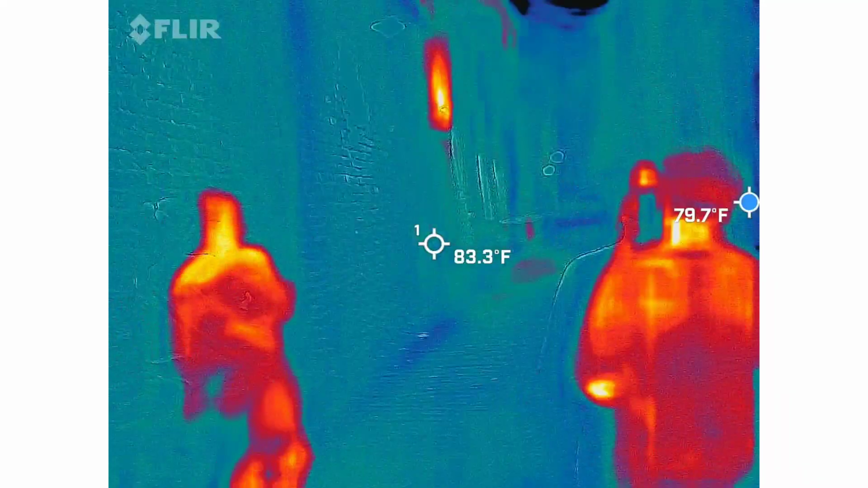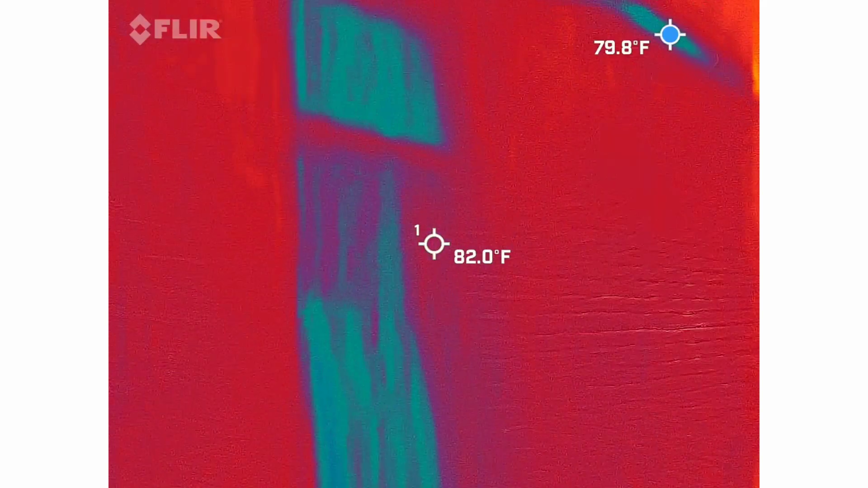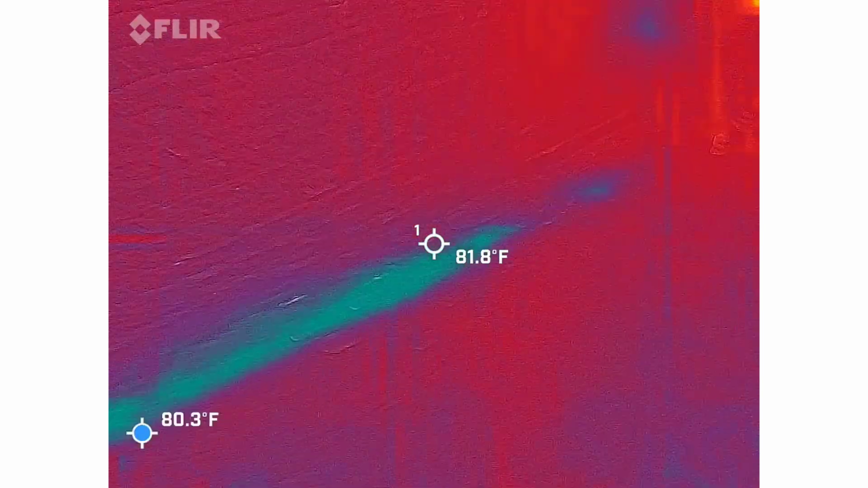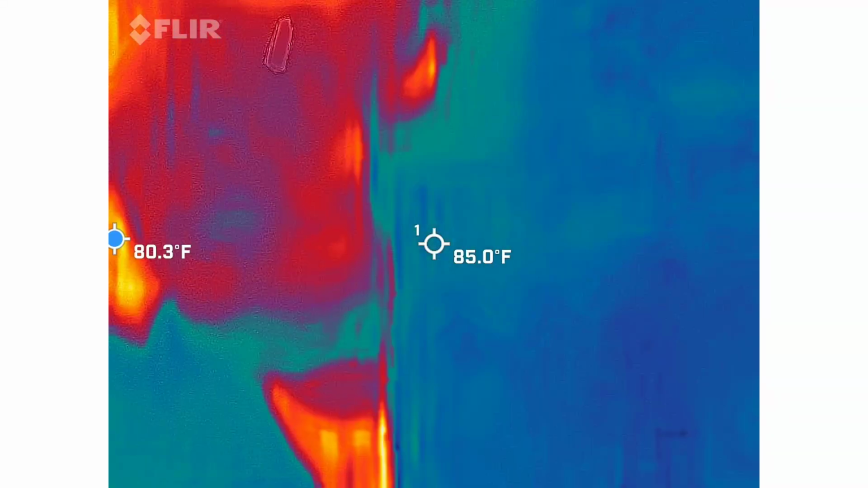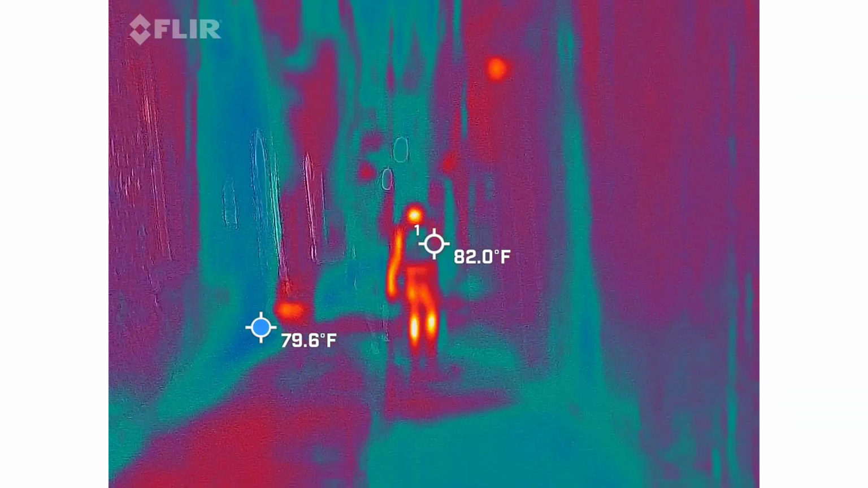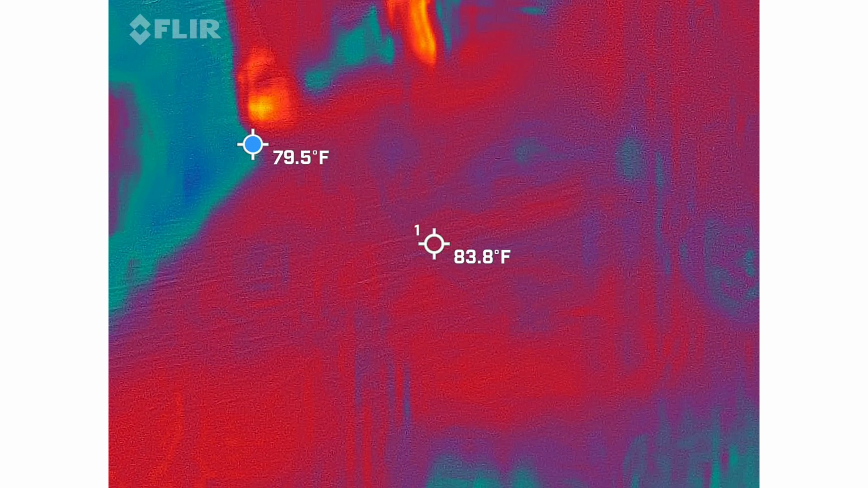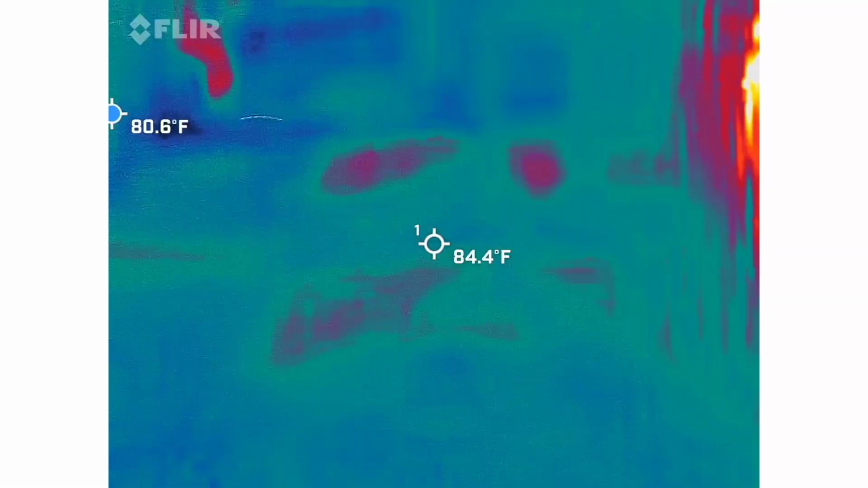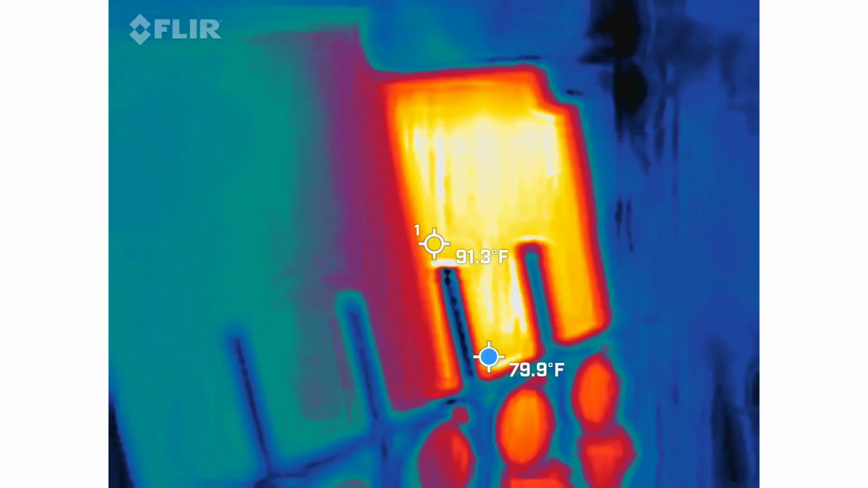There's something really hot right there. What is it? That is really hot. That right there. This is a creepy alley. Yeah, it's spooky. There's all the ghosts here. Woo! My spirit. Look at the generator.